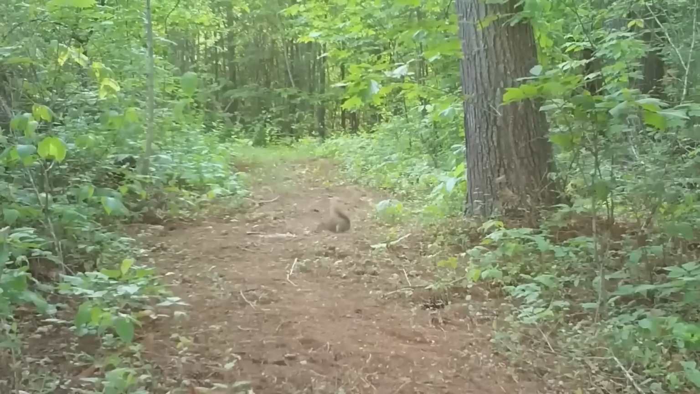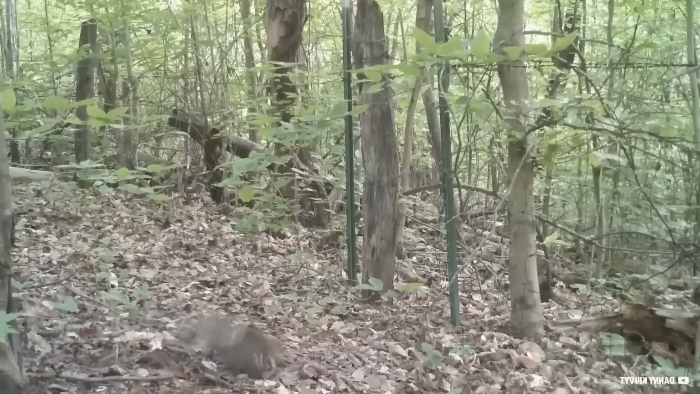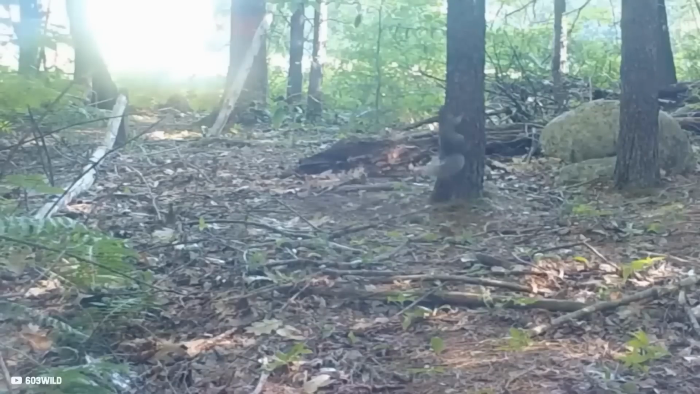If you love nature and watching the habits of these cute little critters in your neighborhood, then getting a trail camera will be one of the best investments. You will get endless joy from these cute moments of squirrels jumping up and down and chasing each other to their heart's content. It is just what we need to cheer us up on a rainy day.